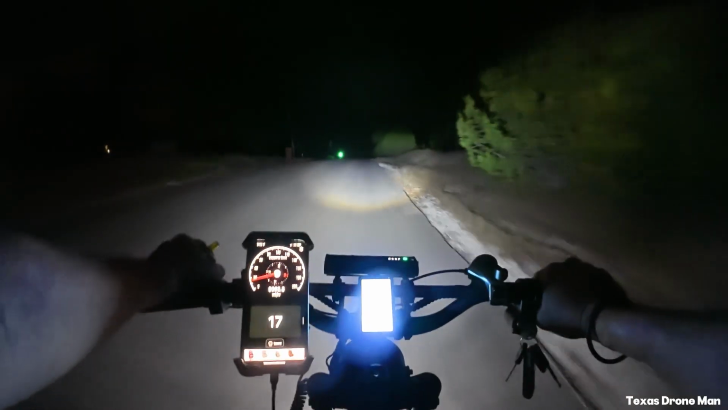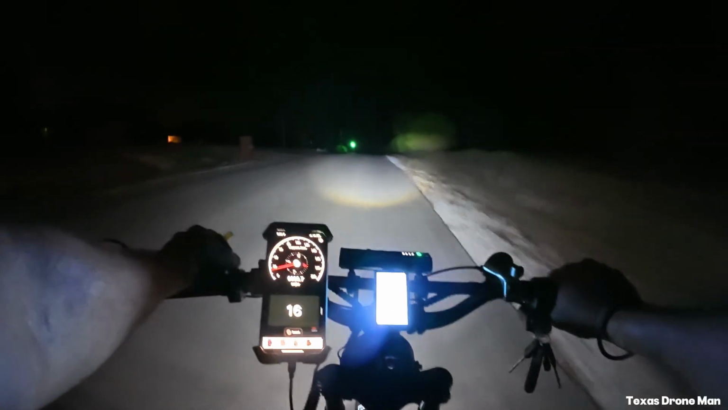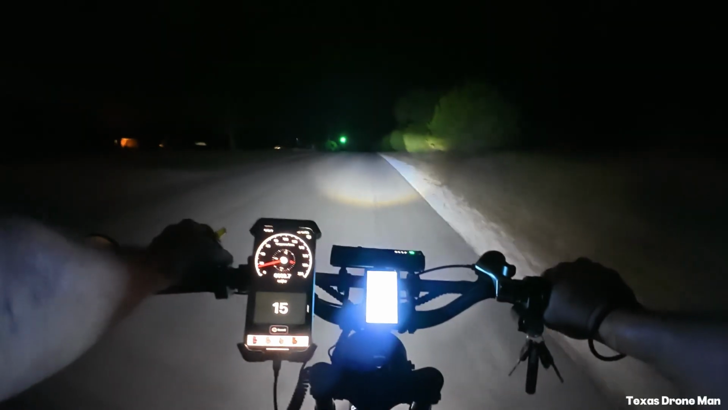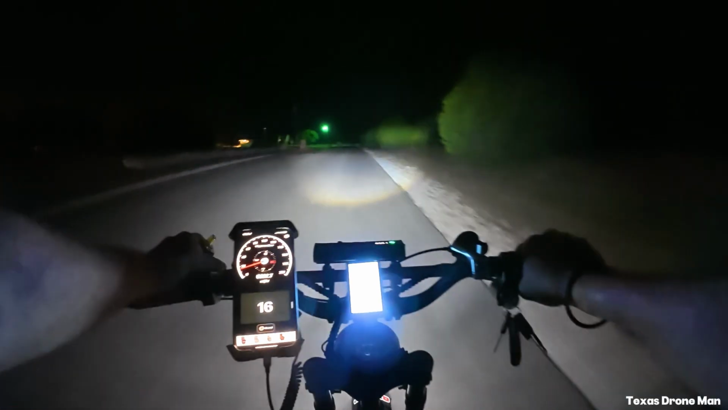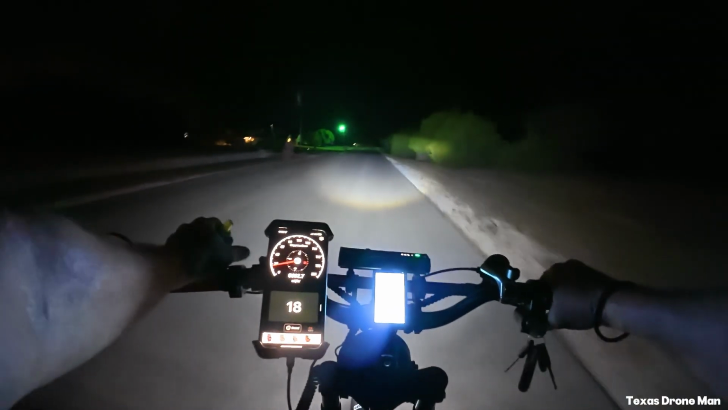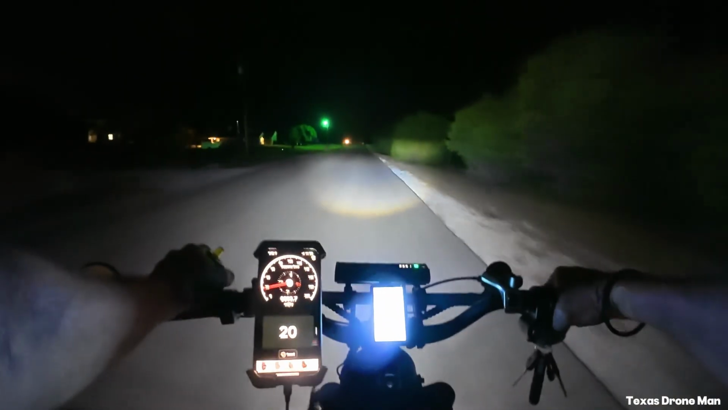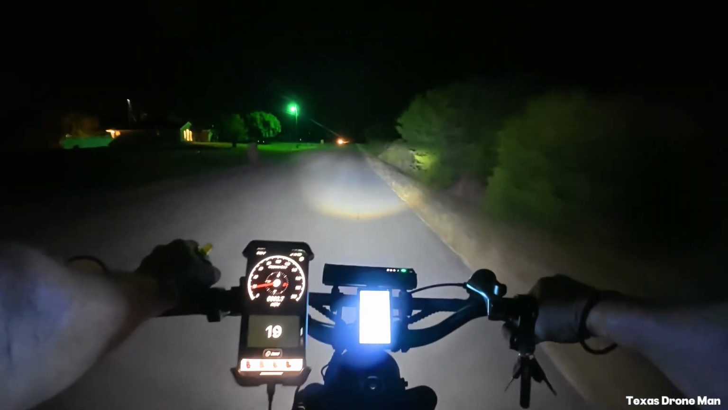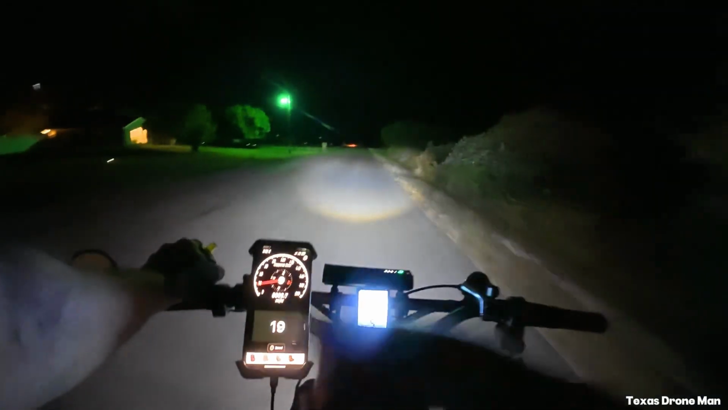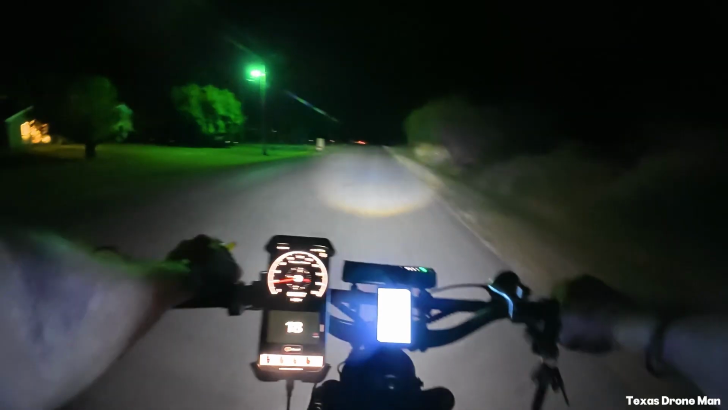I'm used to riding my one with the 5,000 watt, where I'm 0 to 30 in a couple of seconds. But like you see, I'm climbing a hill, dropping down to 15 miles an hour, but it will still go 30, 31. This thing says 32. I think my GPS says 31.